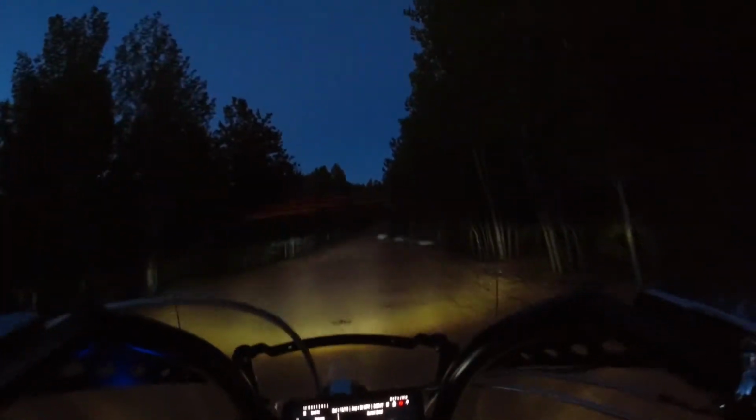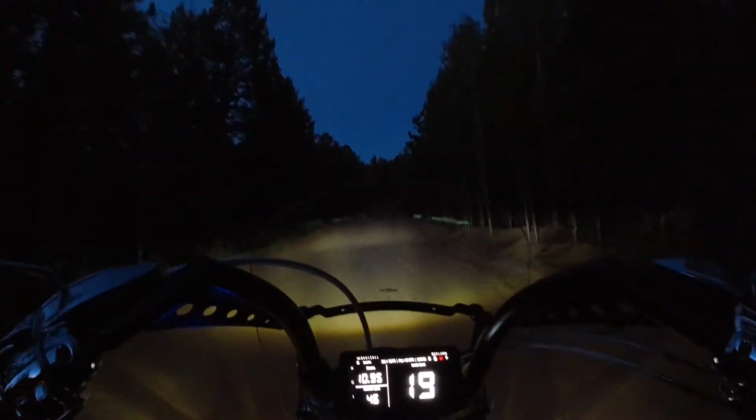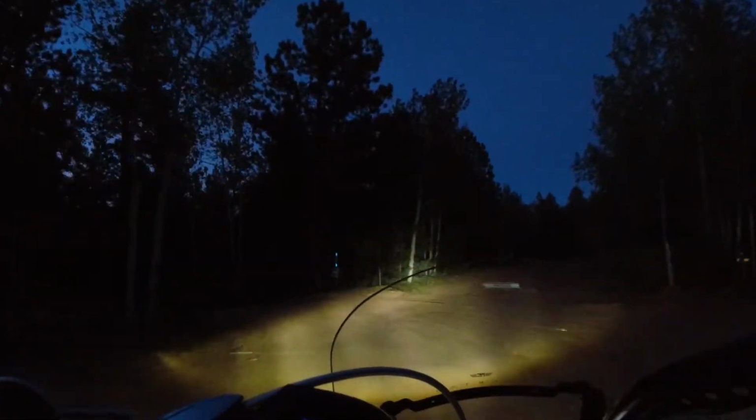So this road coming down right here, you have to really be careful, because it's like a blind spot. People come flying down that road. I've almost gotten into accidents there quite a few times. So we'll go back to high beam. Not that it really makes that much of a difference, but it does give you a little bit more light.